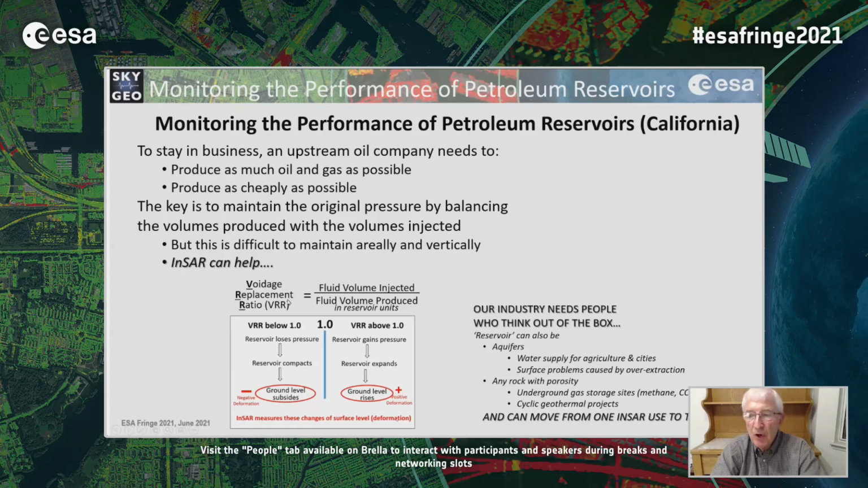And when the reservoir loses pressure, the reservoir will compact, ground level subsides, and you get negative deformation. If you over-inject water, the reservoir will expand, ground level rises. And of course, you can apply these concepts to reservoirs in general, aquifers, really any rock with porosity.